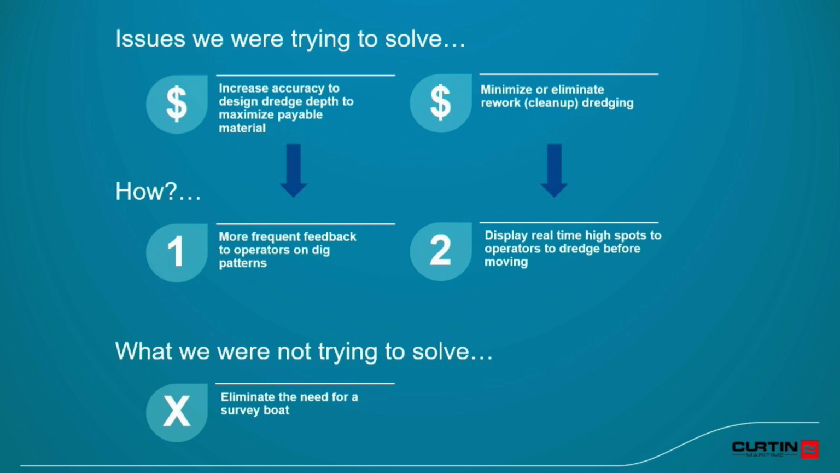And then the second thing we were trying to solve for was minimizing rework digging, or shoaling digging, cleanup digging. The problem with that is it wastes a lot of money when you have to remobilize a dredge to an area that you already dug just to pick up a few high spots. So to solve that, we want to be able to display sonar data or survey data of the bathymetry compared to the dredge template in real time to the operators.